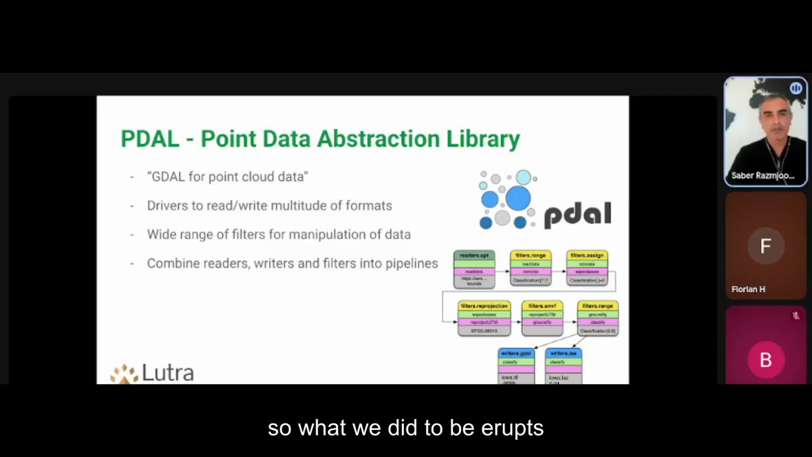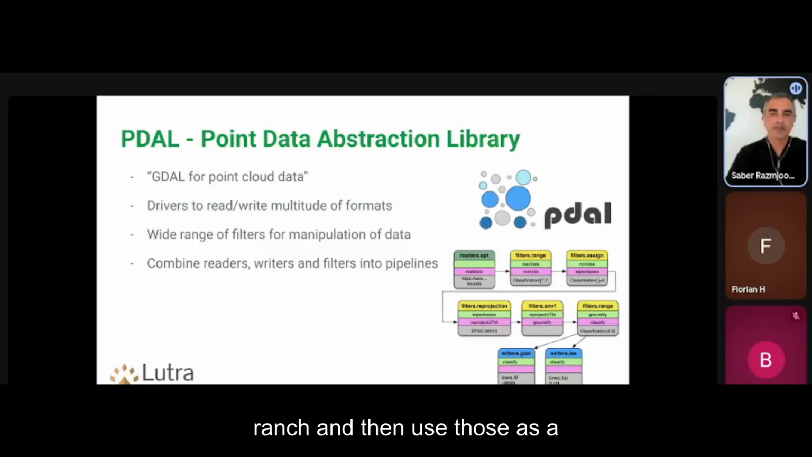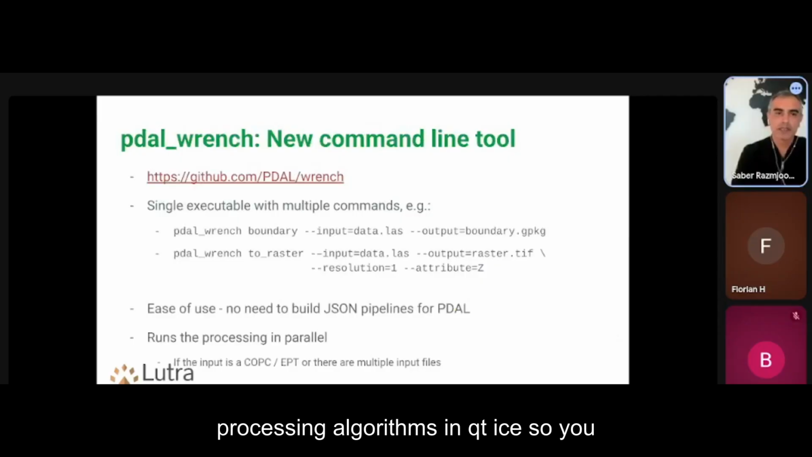So what we did, we wrapped some of the more useful functions from those pipelines through PDAL wrench, and then used those as processing algorithms in QGIS.